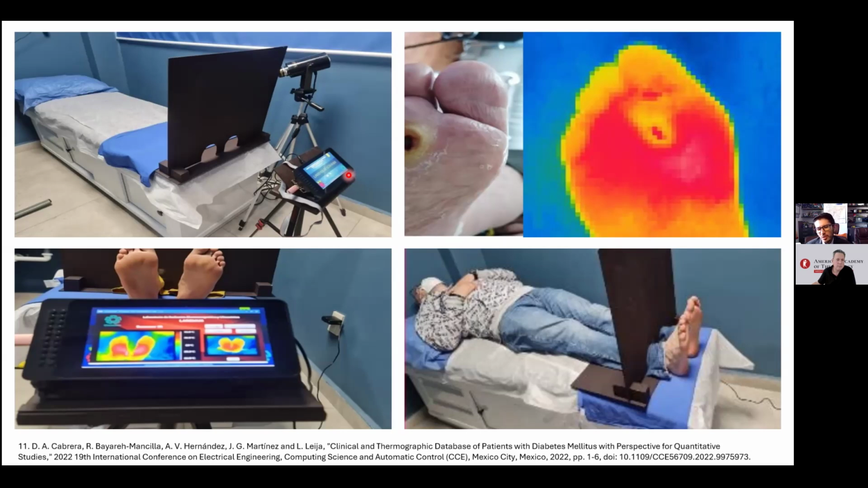But this is conceived for use by medics or doctors.